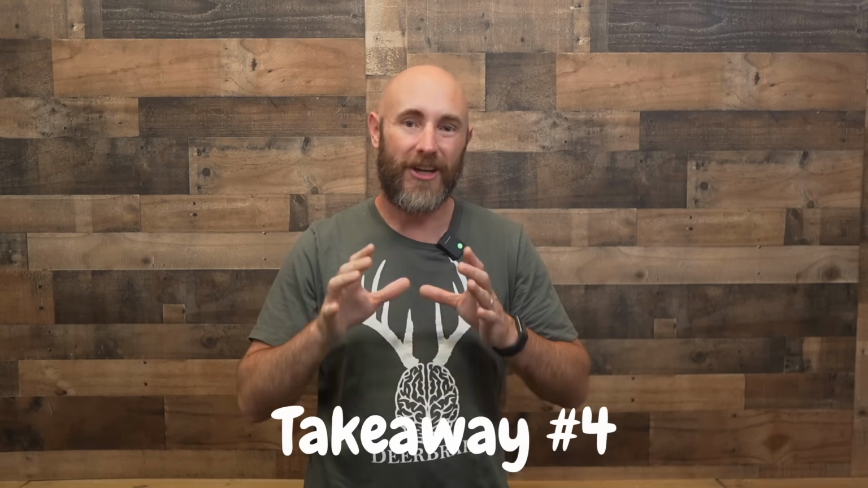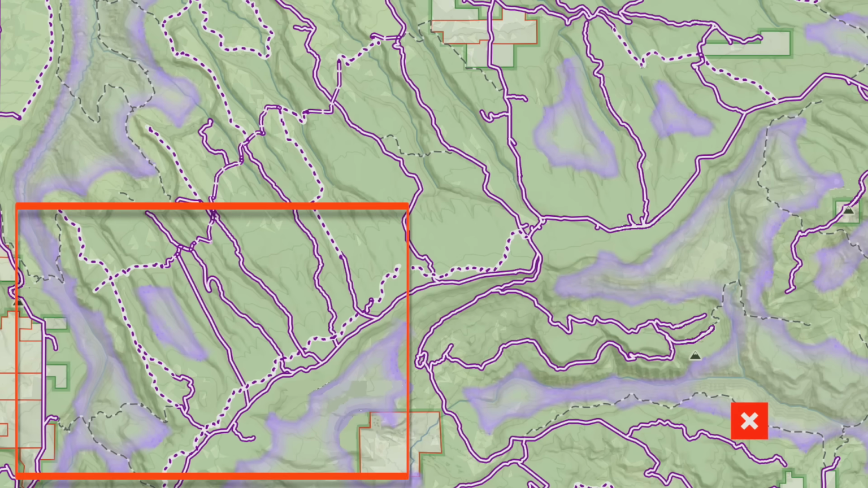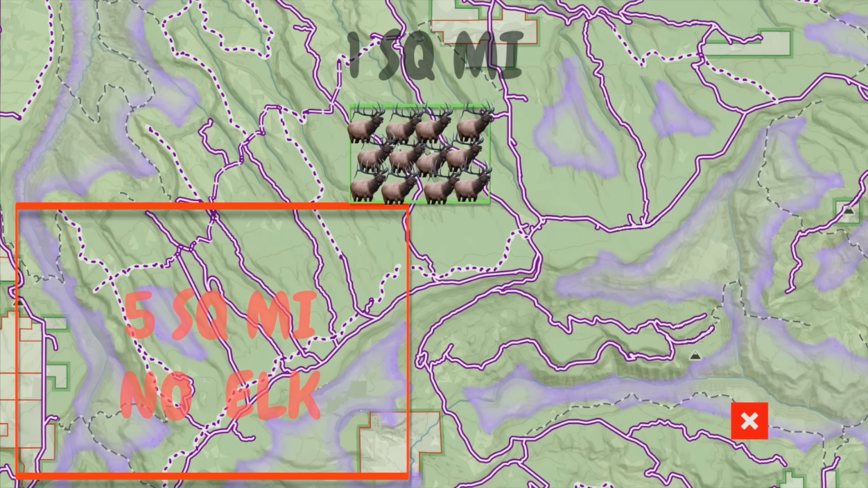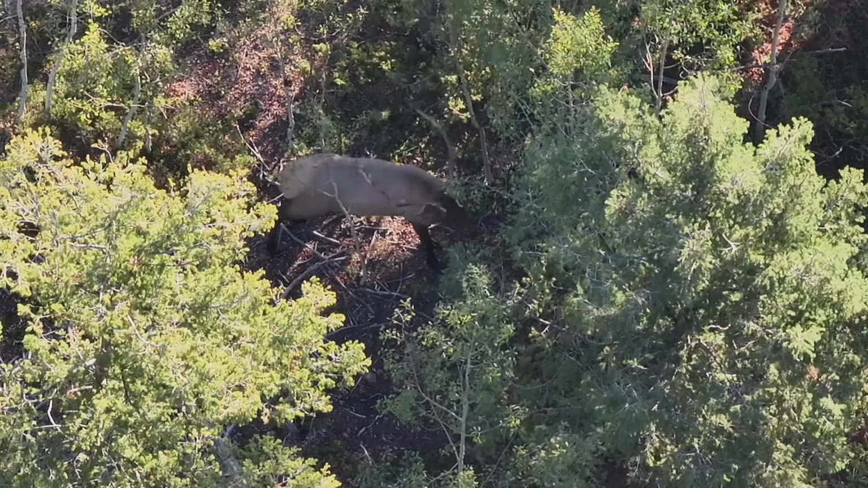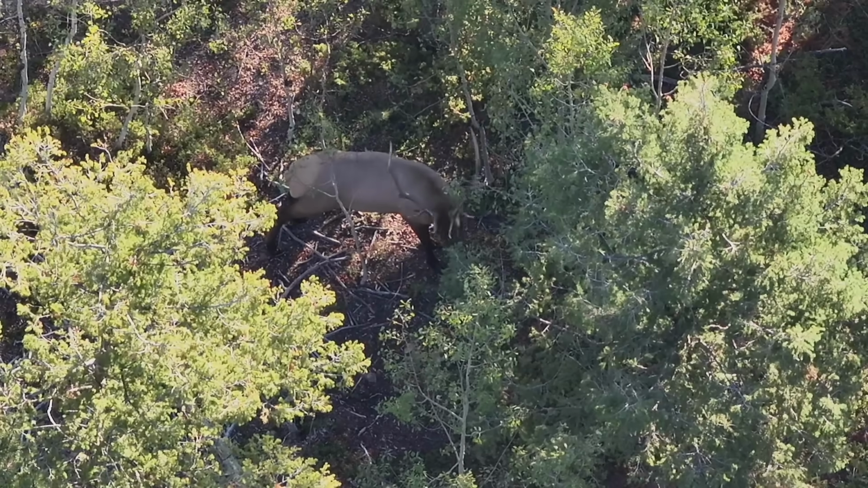Takeaway number 4, realize that there are vast, abandoned dead zones of elk. Huge chunks of land that have absolutely zero elk. But there are other areas of land where there are a lot of elk. You may have a 5 square mile area with 0 elk and another 1 square mile area where you end up with 15 elk. So understanding that fact about elk hunting can help you target your fresh sign, finding the fresh areas in which the elk actually are. And when you find one elk, realize there's likely other elk in that area.